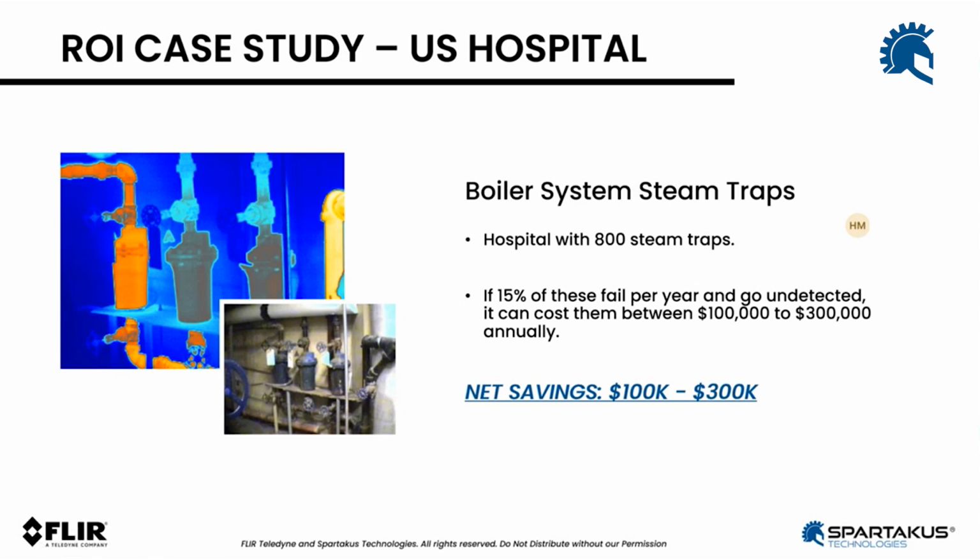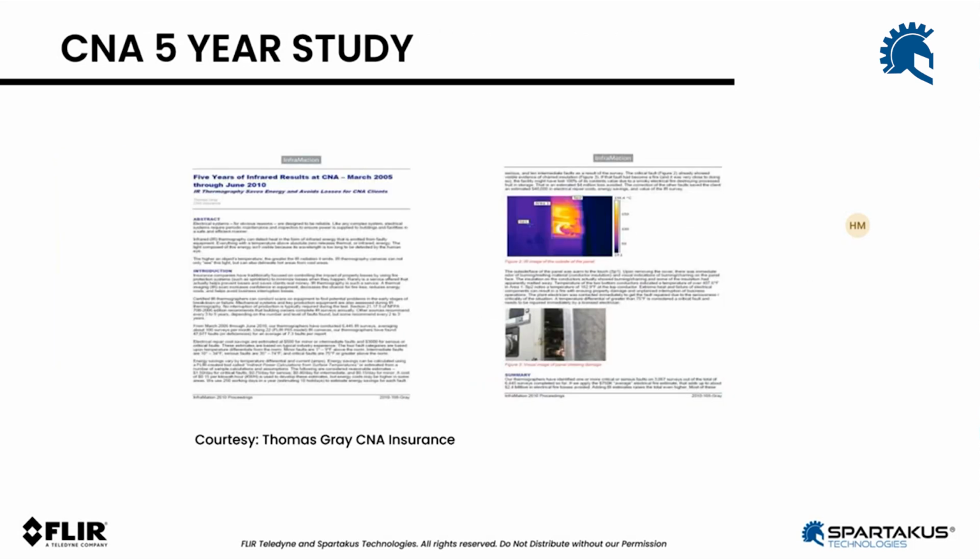This one was at a hospital, doing steam trap inspection. Imagine this particular hospital has 800 of these steam traps. If only 15% of them fail per year, and they go undetected because they're usually not monitored, they can cost anywhere between $100,000 and $300,000 annually. Steam traps are quite popular at healthcare facilities. So, hundreds of thousands of dollars that infrared technology is able to save them.